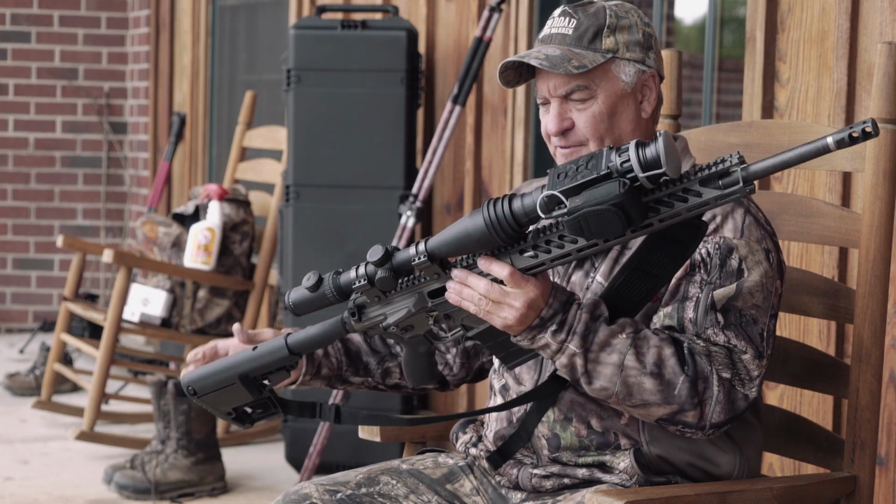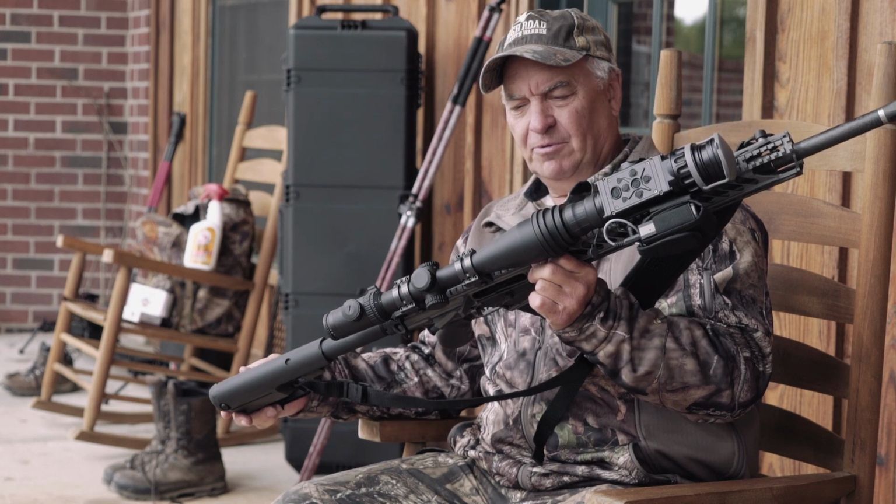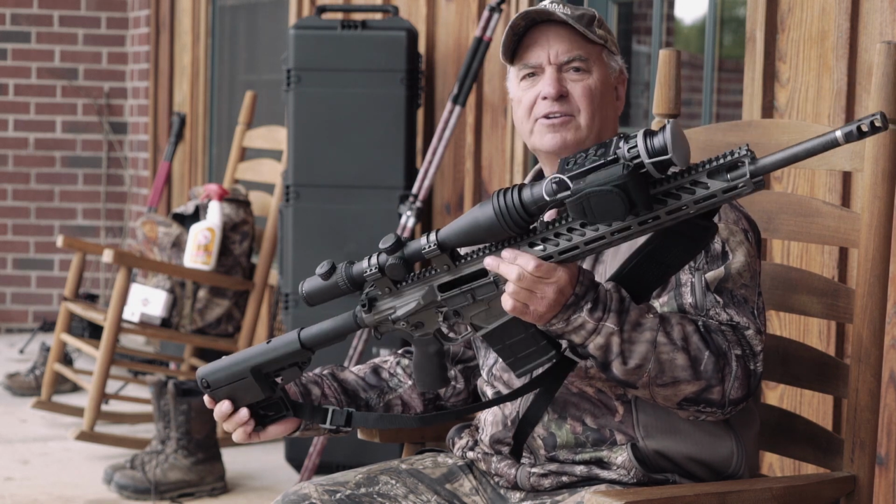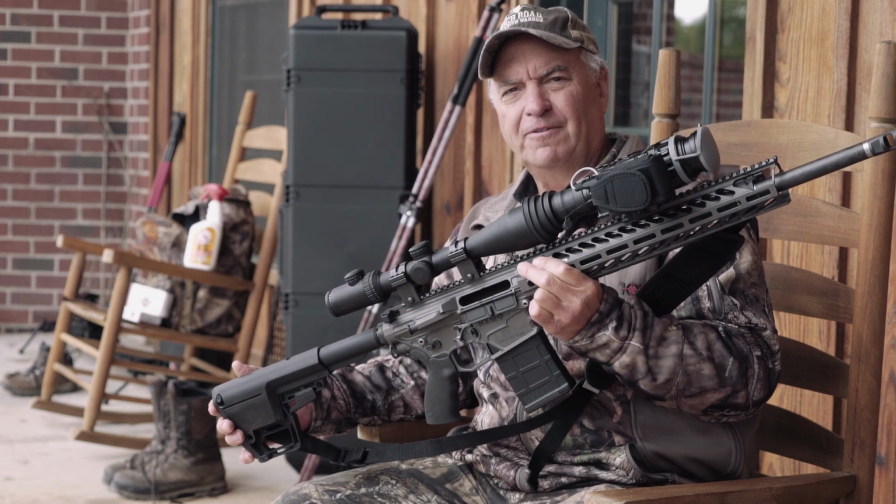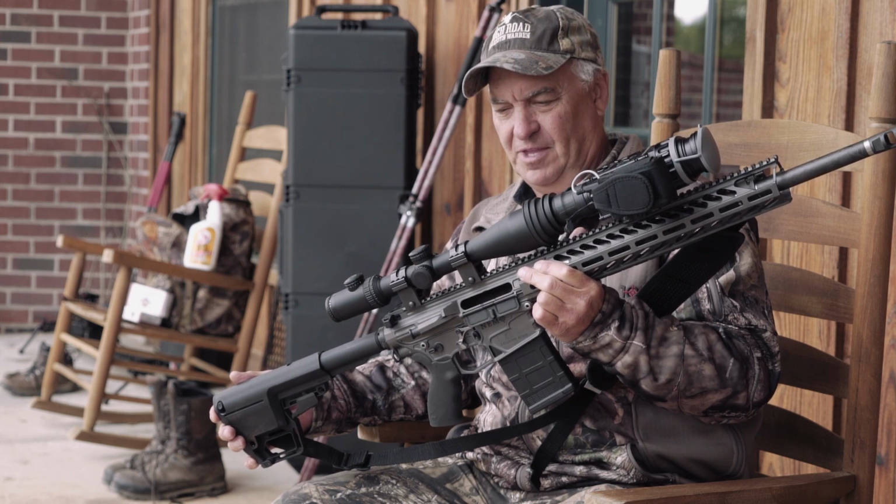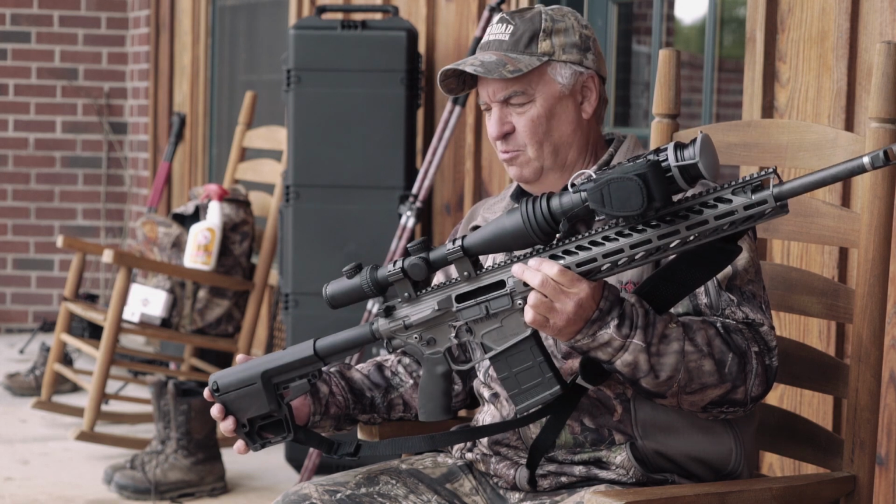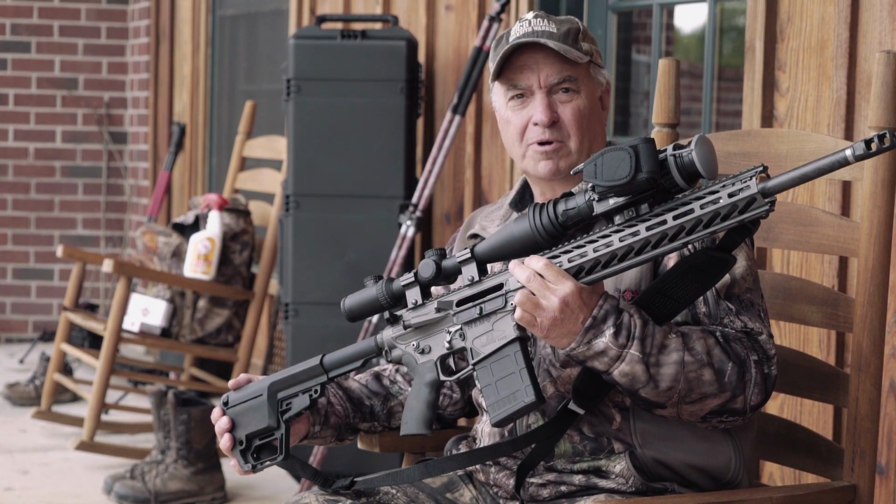This looks like a pretty sophisticated piece of equipment, doesn't it? It is. It's made by NEMO, New Evolution Military Ordnance, and this is the brand new XO, the Executive Order Rifle. This is a special rifle. It's serial number 0001, the very first one they've ever made. And I am on a mission today down in Georgia. We're going to put this bad boy to the test because they've got a hog problem down here.